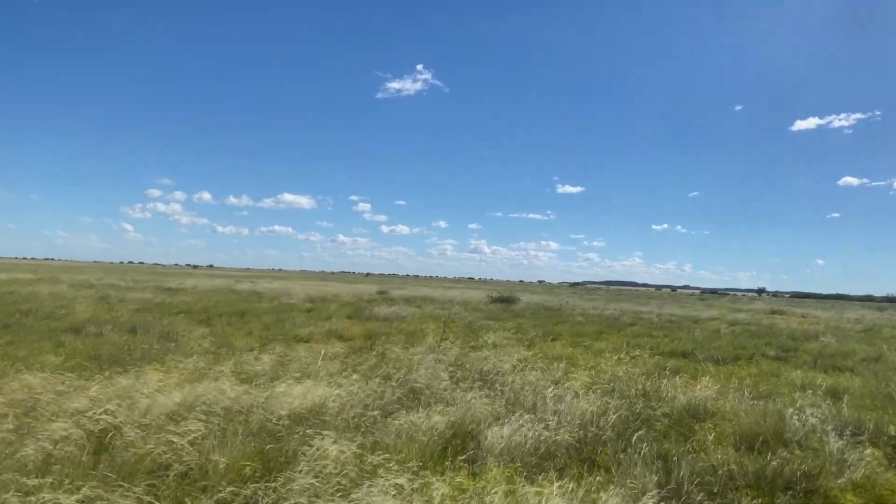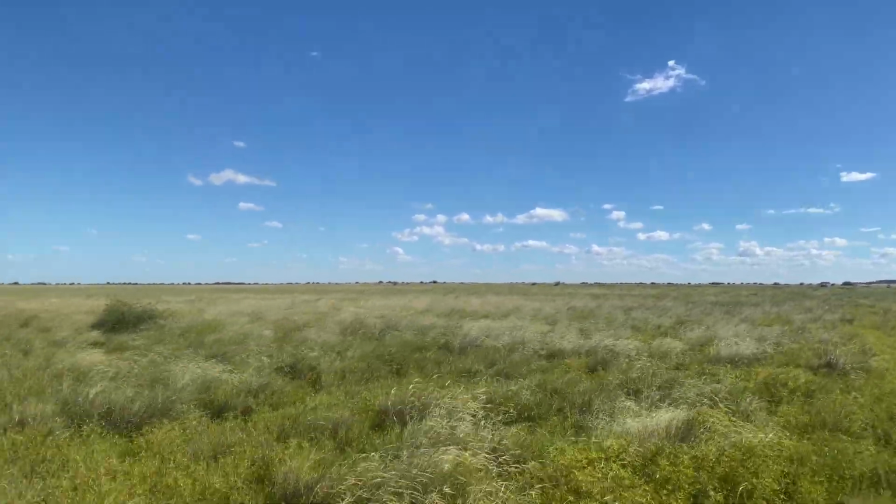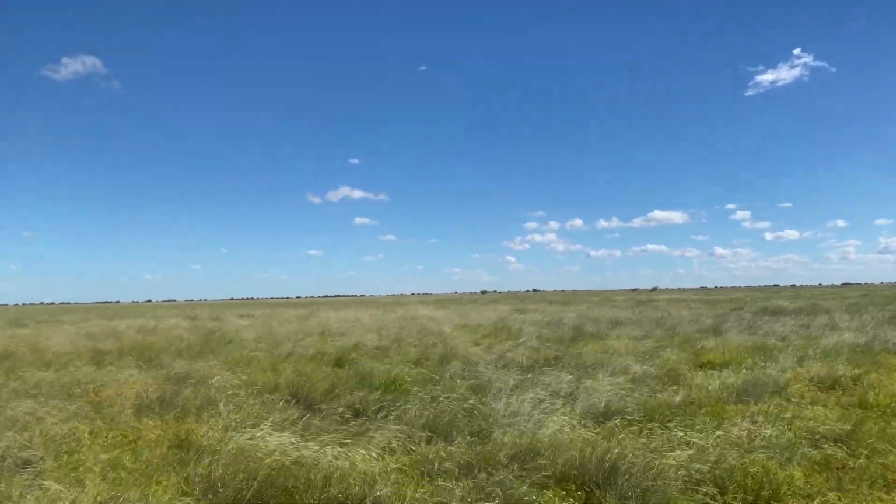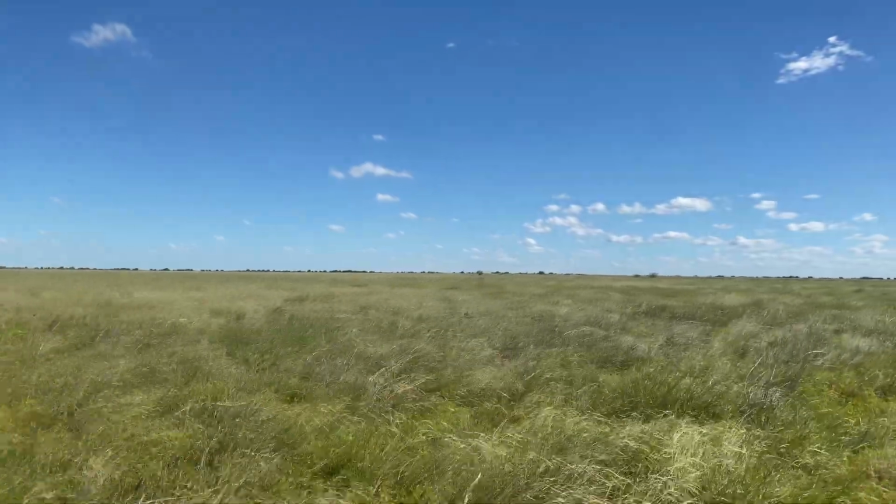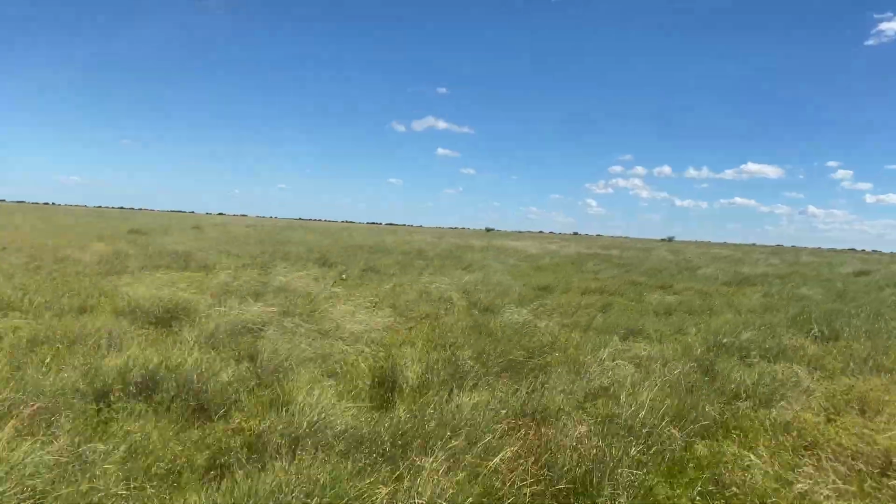Now, a little bit of context, we've been hunting all afternoon, but the great season they've been having, the long grass, the water everywhere, had made it impossible for us to find a pig. So we'd gone home, regrouped, grabbed the thermal drone, and headed on out.